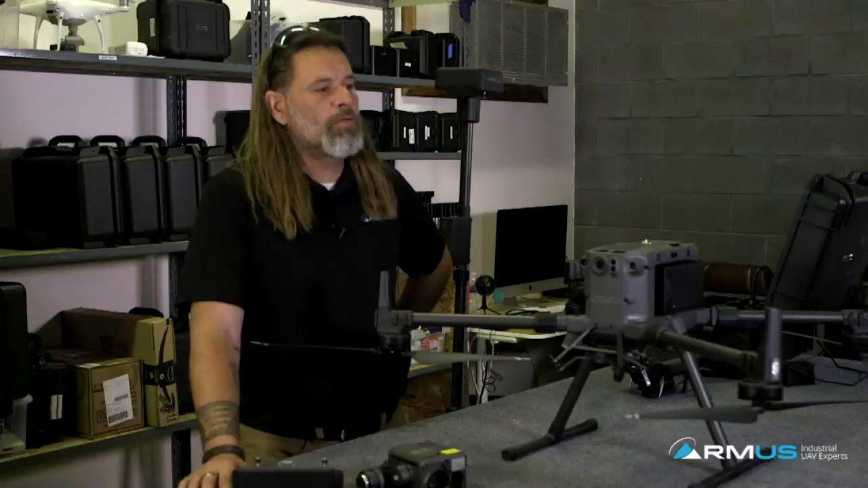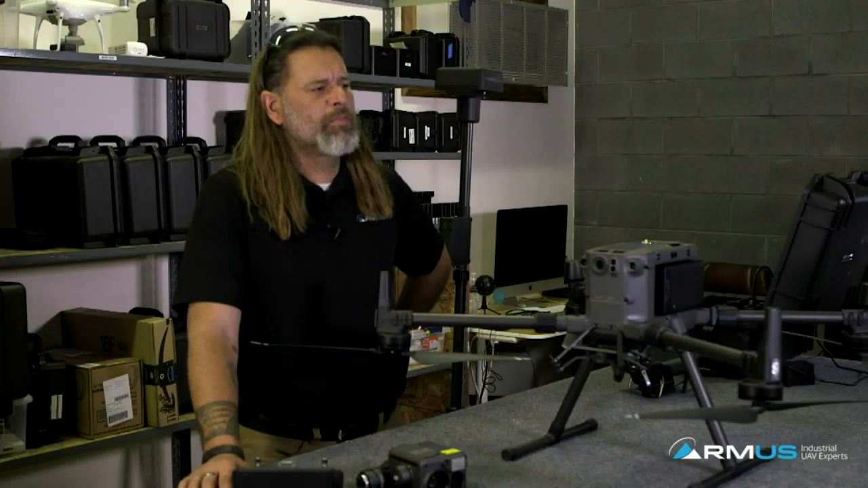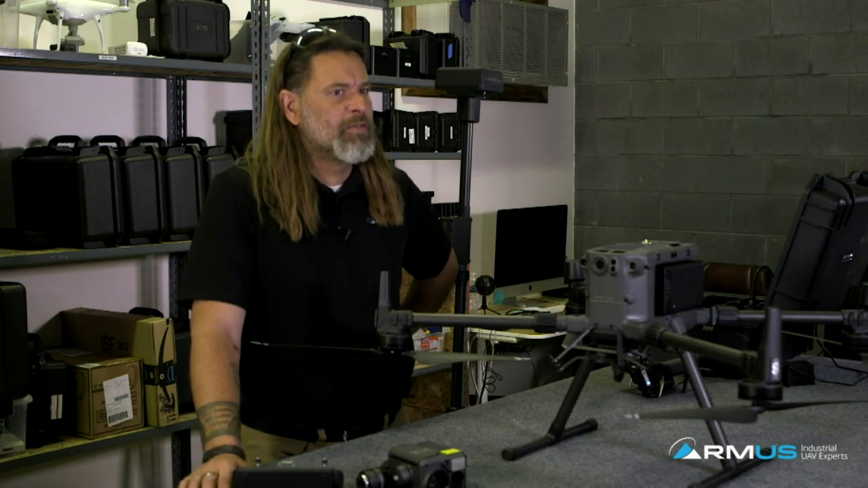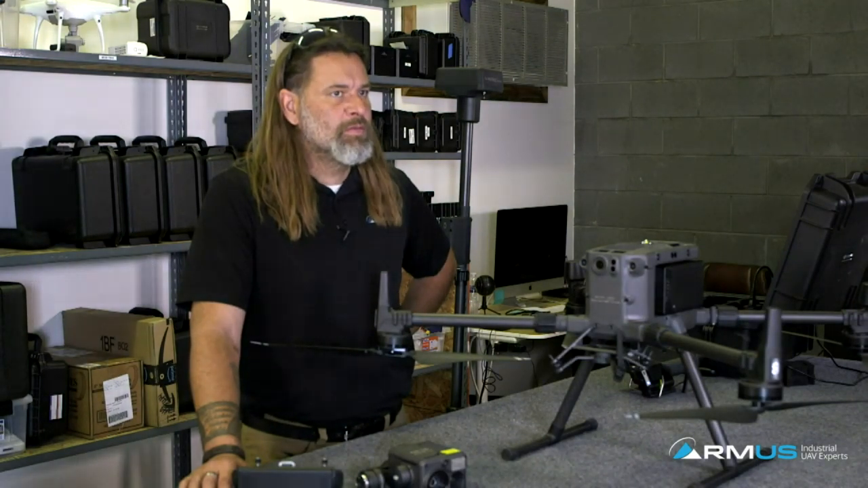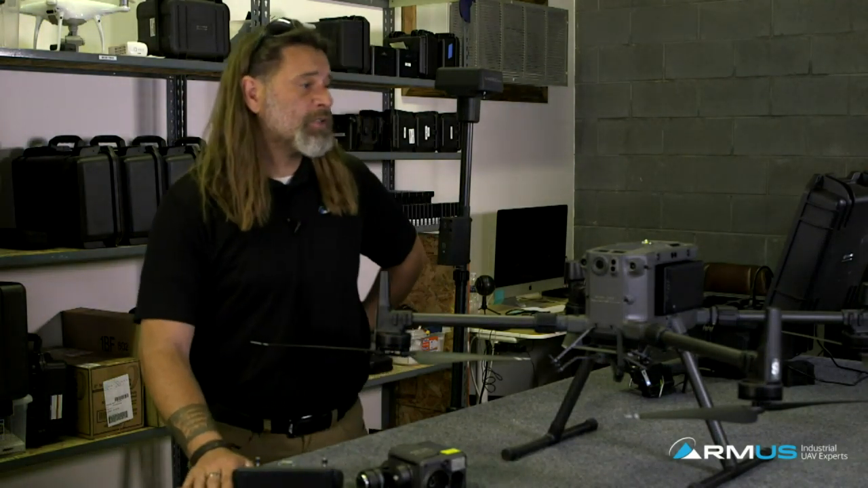If we use the M300 for inspection of transmission lines, does it jam the RTK signals? One more time? Reread that one to me. If we use the M300 for inspection of transmission lines, I think he's saying, does the transmission line jam RTK signals? Does it mess with your RTK?